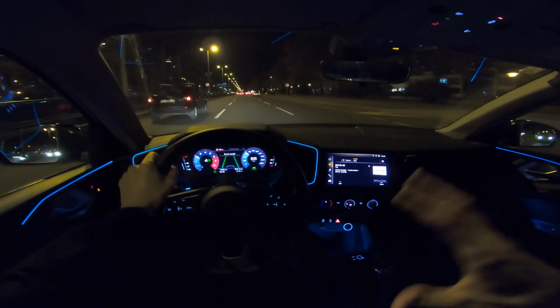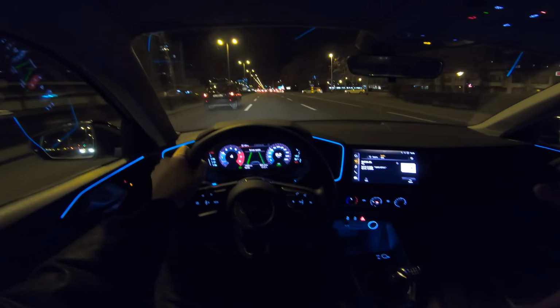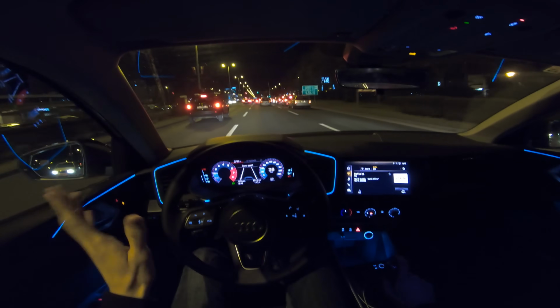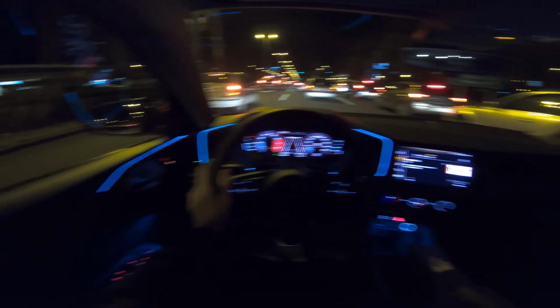And yeah, noise, in the cabin there's good noise cancellation. You can hear on the highway the tire noise and some little wind noise, but the soundproofing is actually good. It is not that bad.